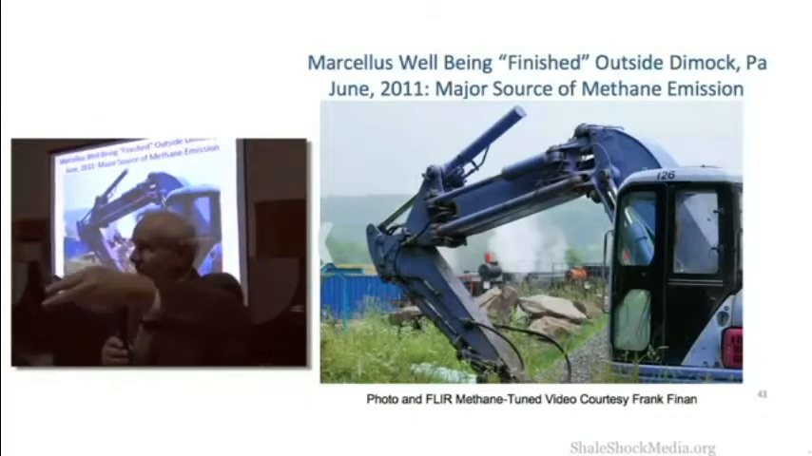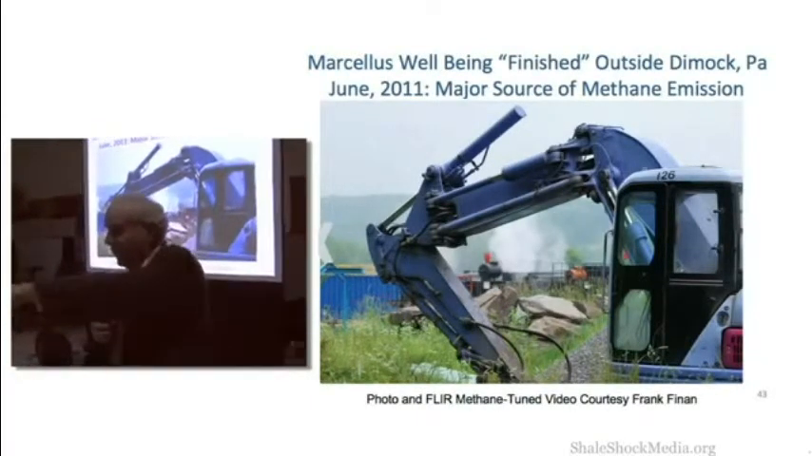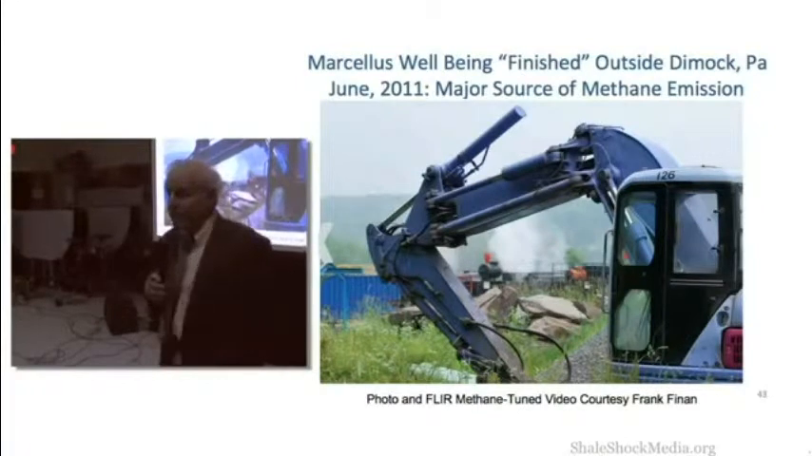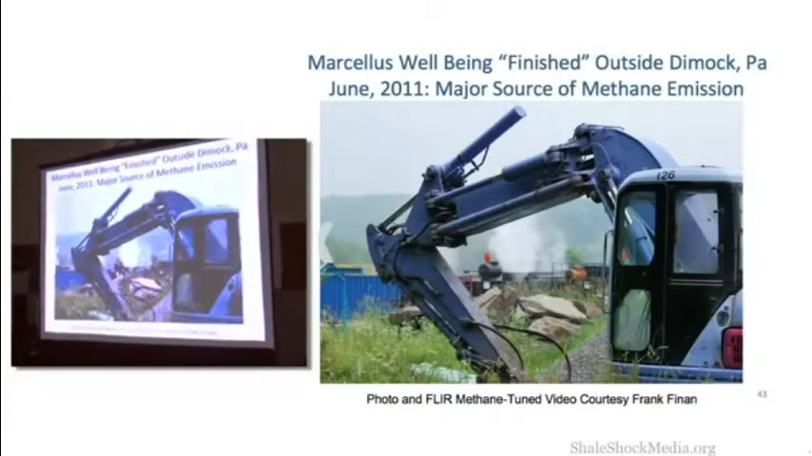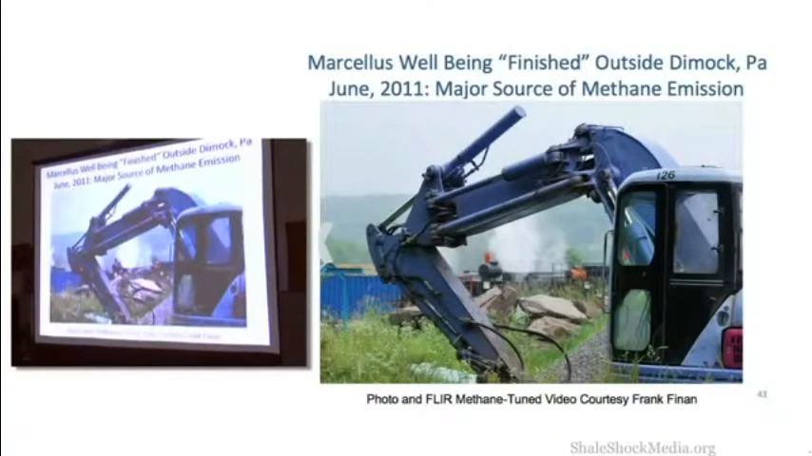You've seen the same movies I've seen on YouTube. Somebody goes to a frac site and they're taking a video of the flowback process, and you're seeing a big slug of fluid and then spurting. Pss, pss, pss, pss. That's the gas coming out. I'll show you a video. This is a still photograph taken by a friend of mine in Pennsylvania in Dimock during the flowback period of a couple of wells in Dimock.